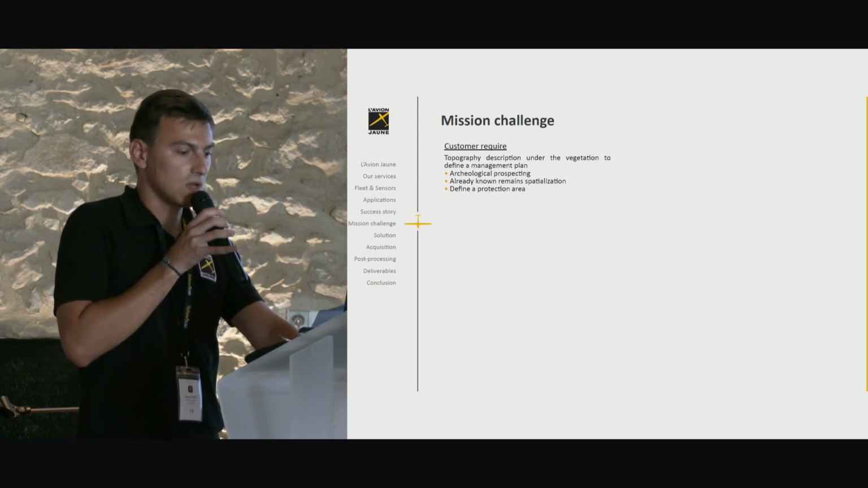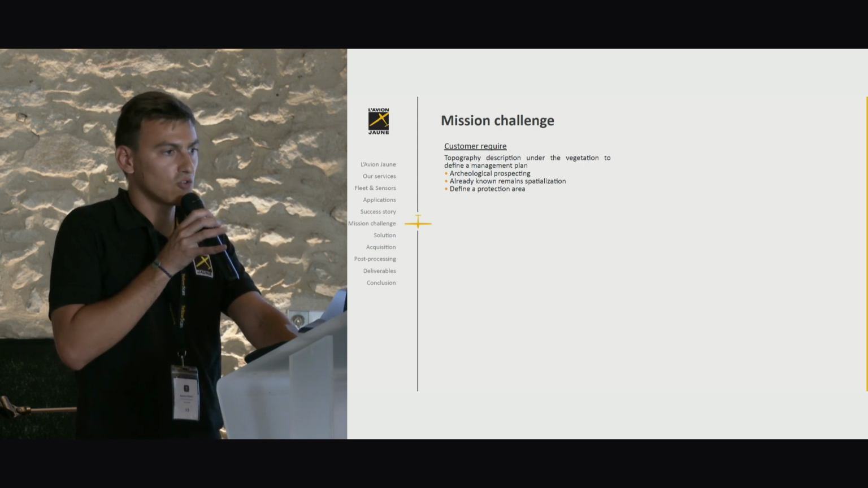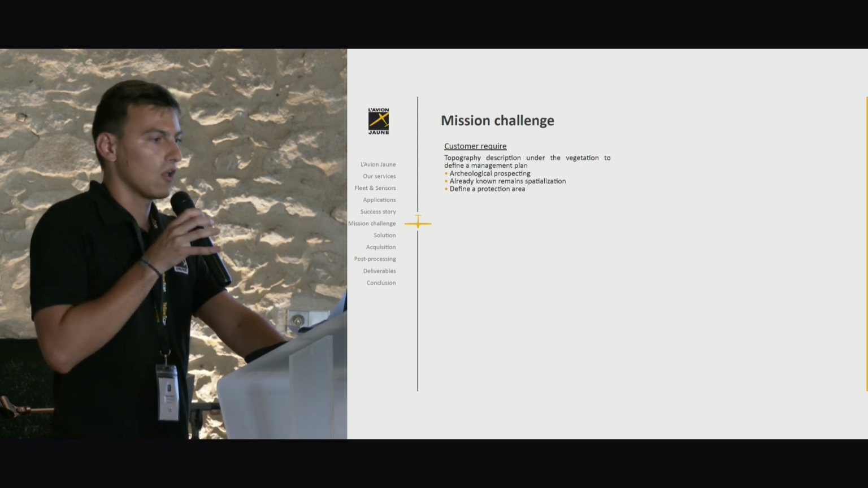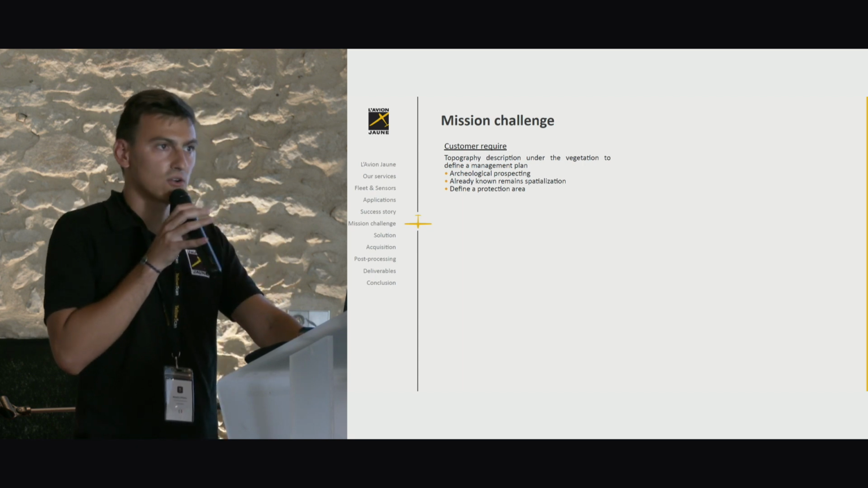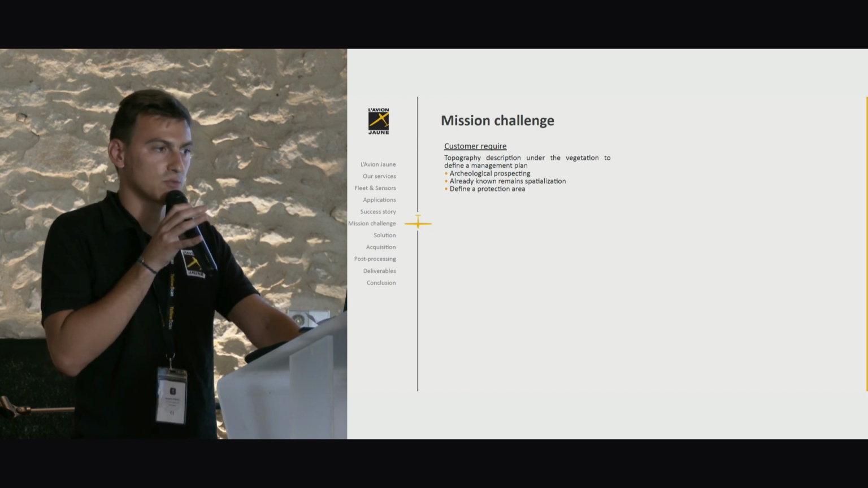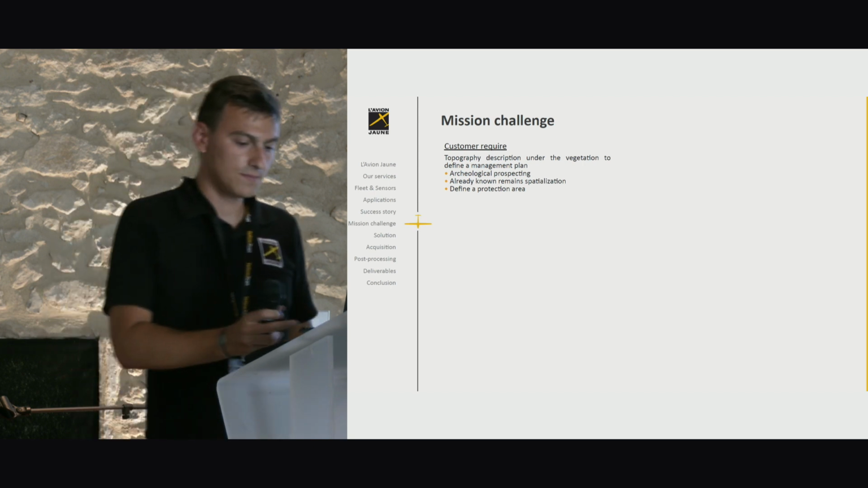The mission challenge: our customers require a topography description under the vegetation to define a management plan of the castle with 3 objectives. Archaeological prospecting, spatialization of already known remains, and defining a protected area around the remains.